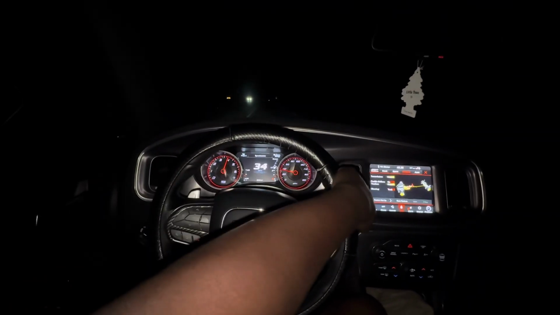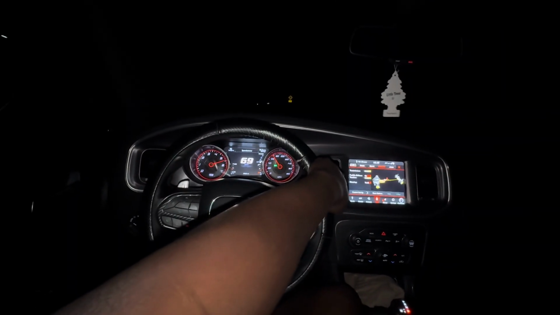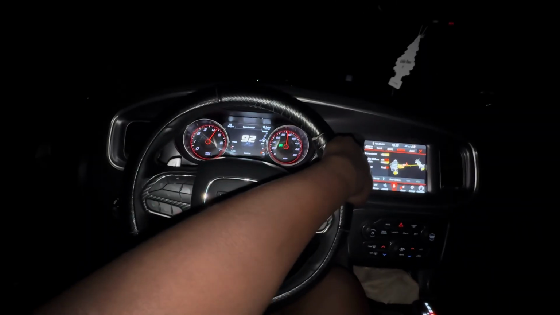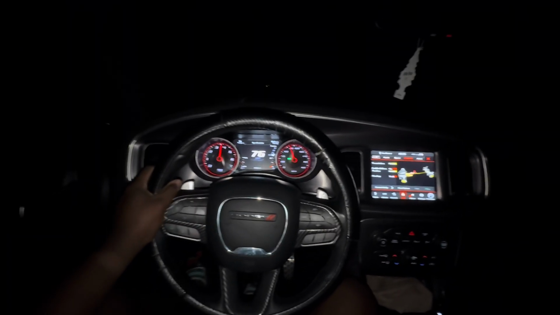Gonna do a roll. Sticker. Damn. I wasn't even flooring that bit.